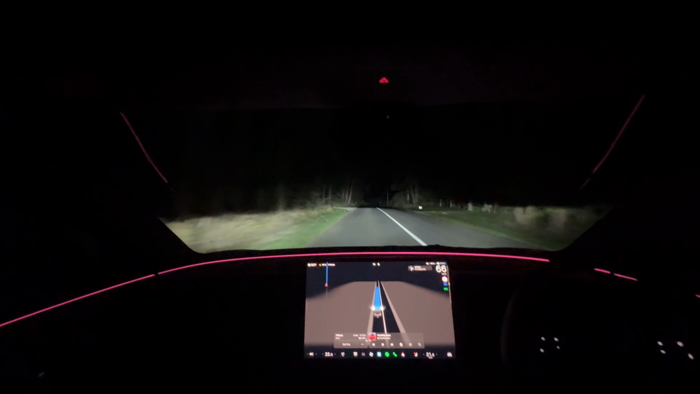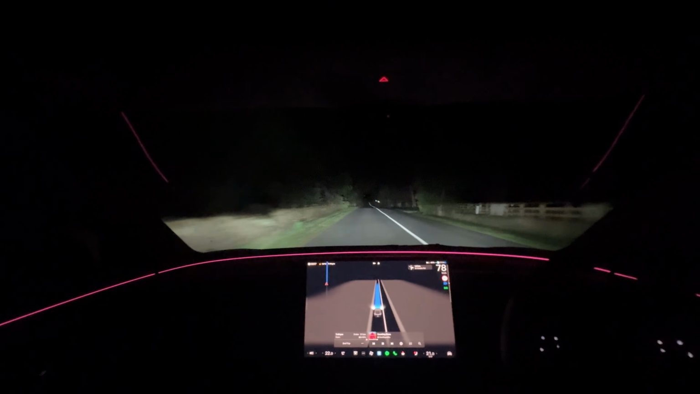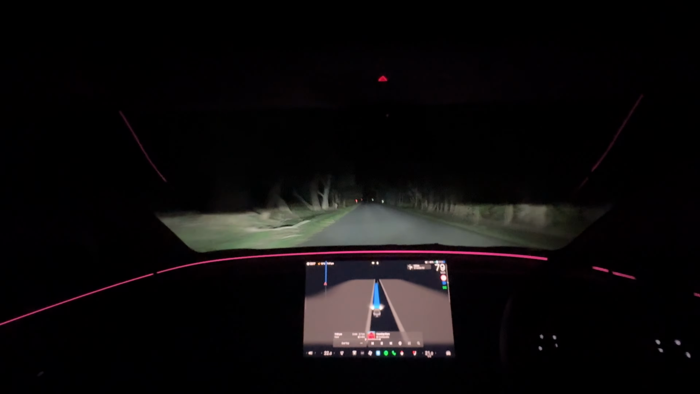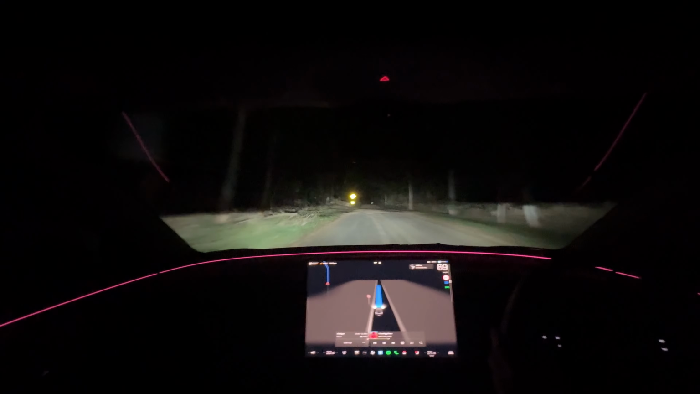Completing this kind of drive on these roads without lines on the left side, just grass, doing it absolutely flawlessly, even without a line in the middle in this section, still going at 80 kilometers per hour is seriously impressive.